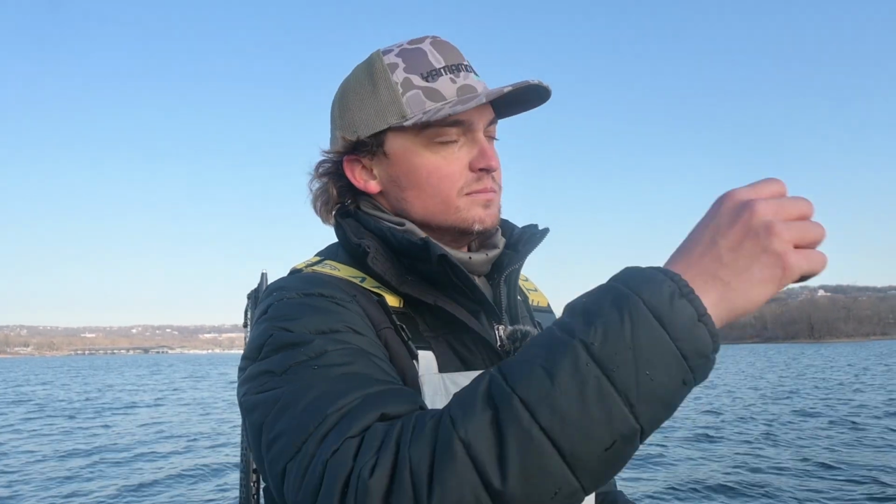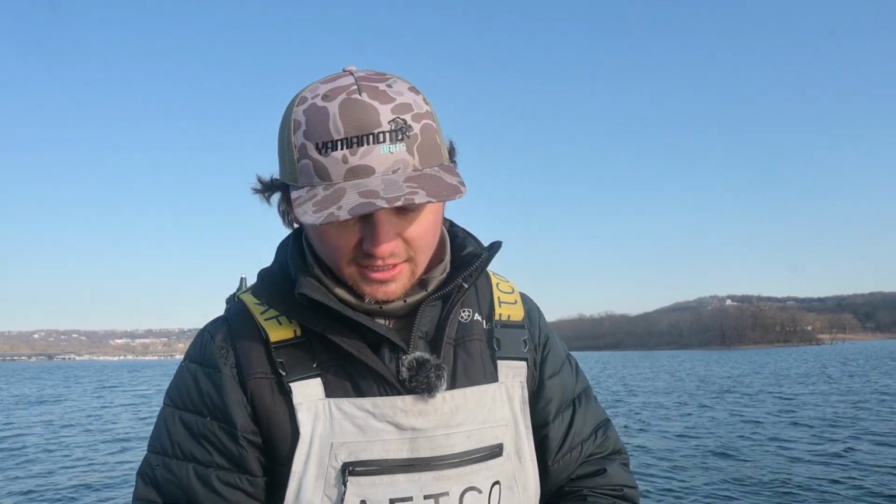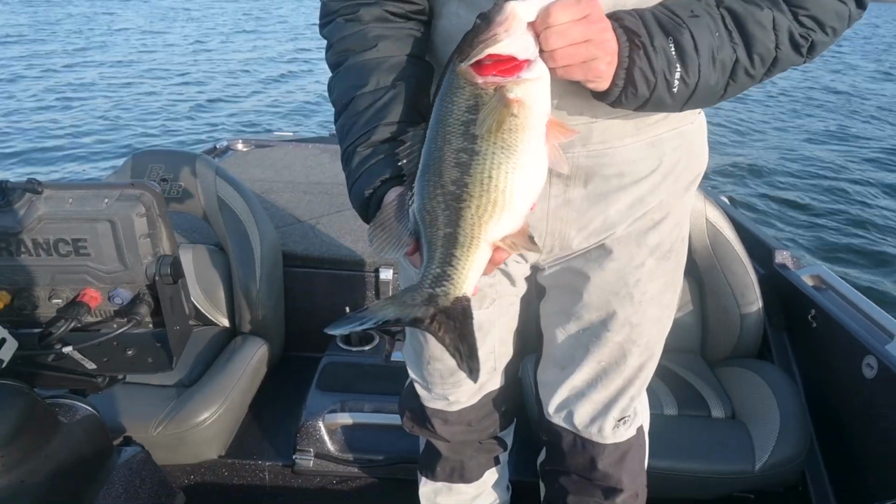He saw that smallmouth or spotted bass that was sitting up high, eating my bait, but he didn't want to eat it. So this fish slowly came up off the bottom, was going towards it. I caught him in between, and that's what this guy came from.